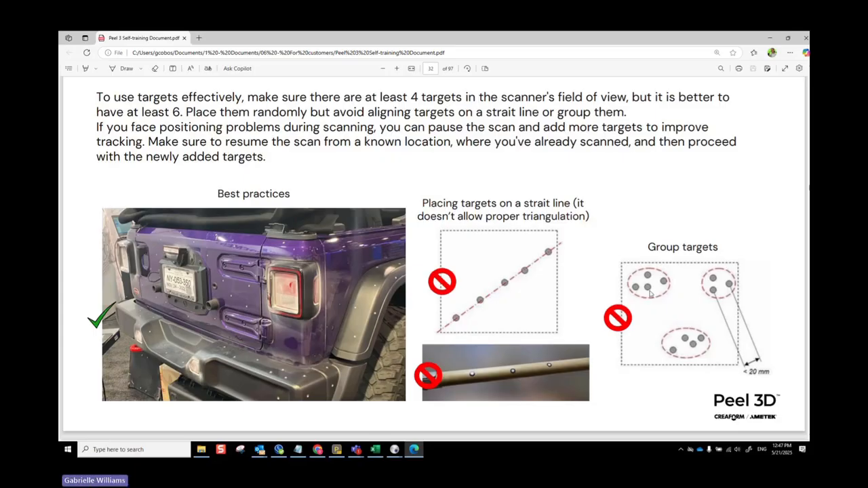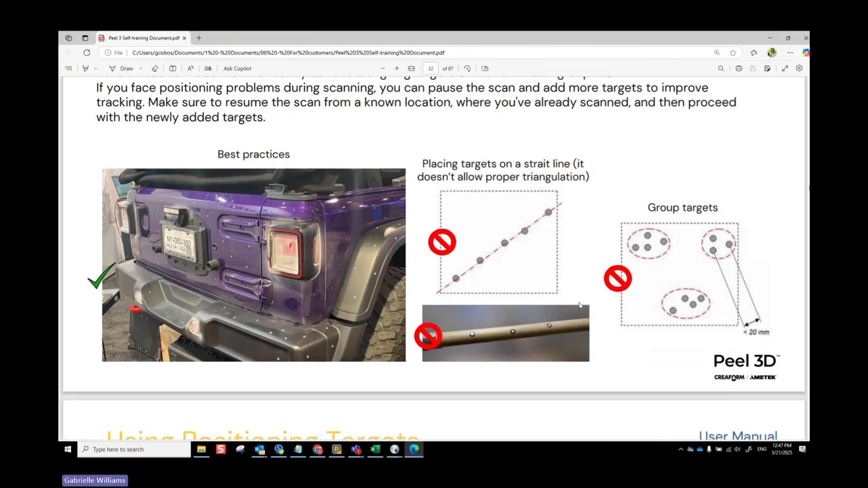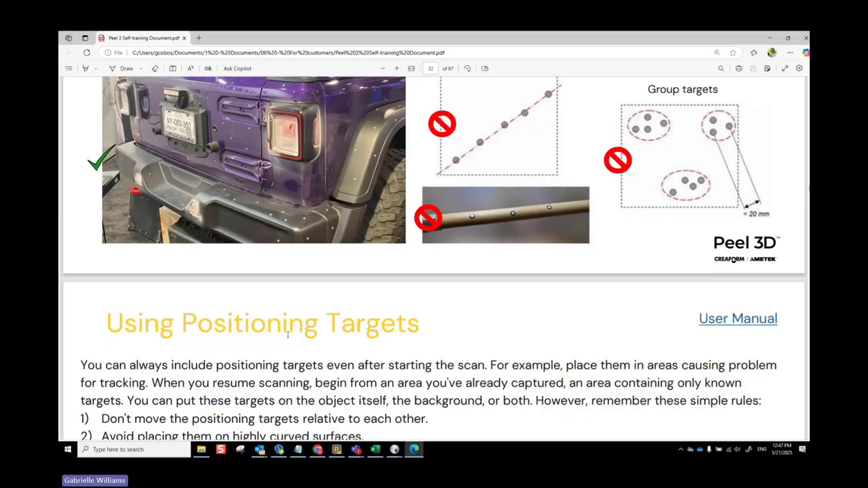It's also not a great idea to group the targets if you're using targets as your main method of tracking. So you do want to separate them a bit, and that way it sees multiple targets at any given point.